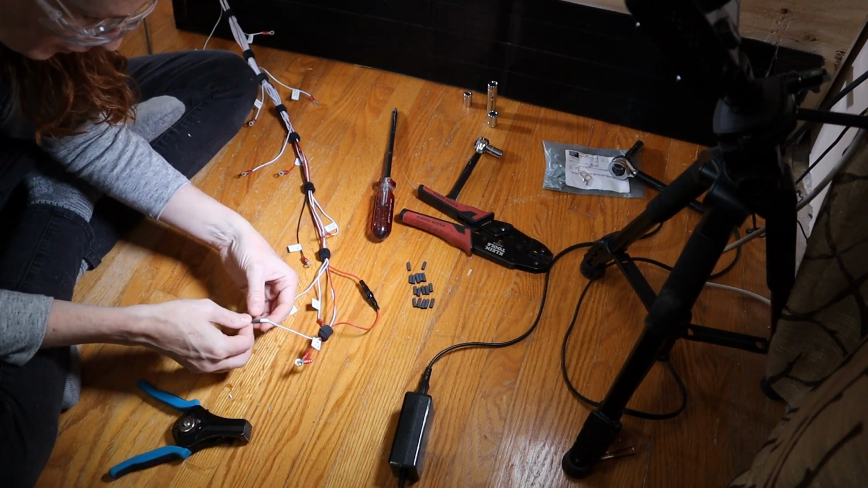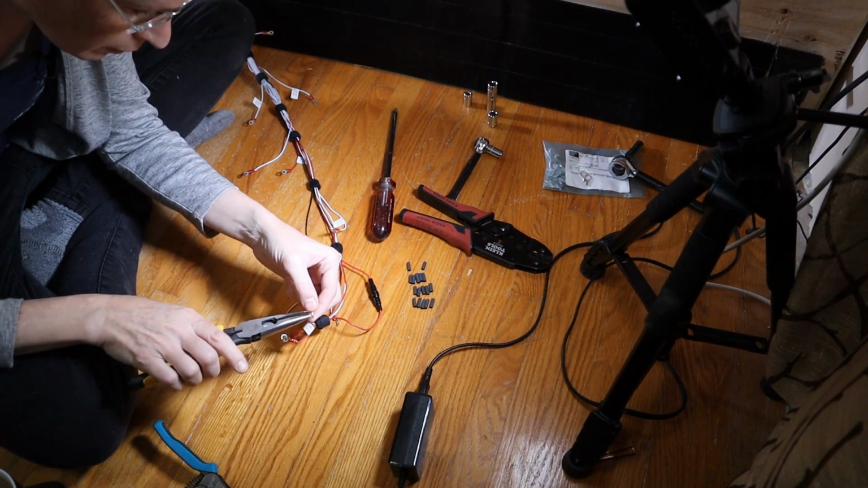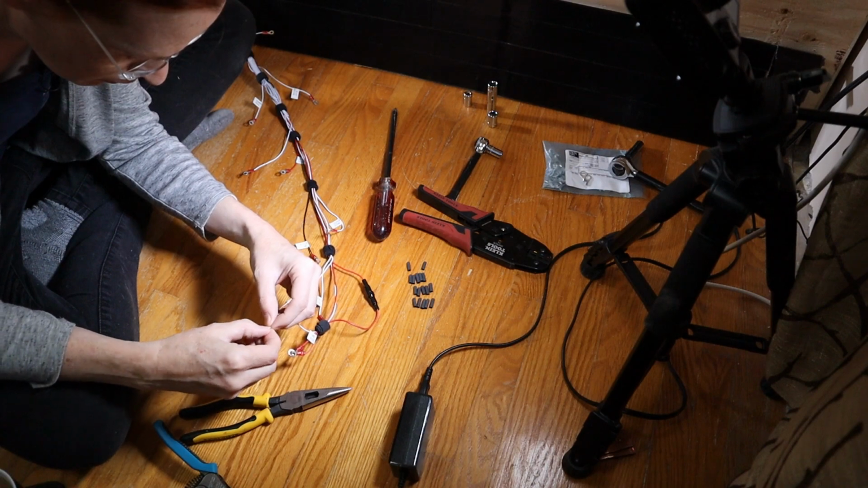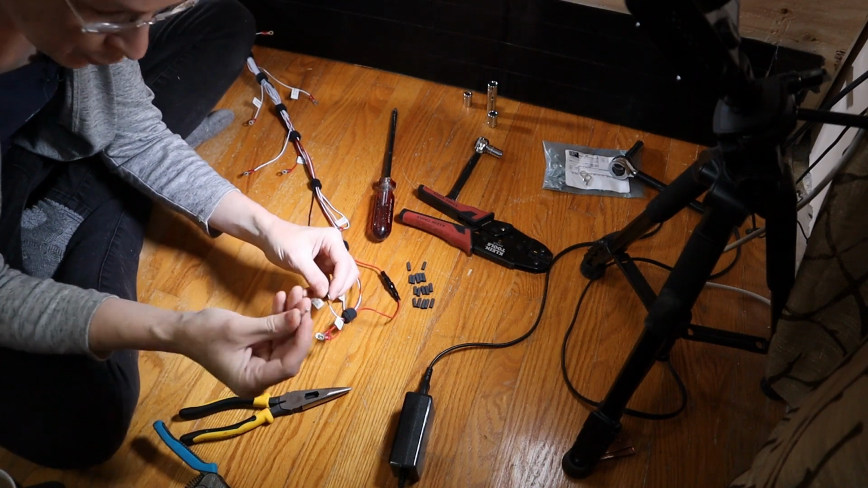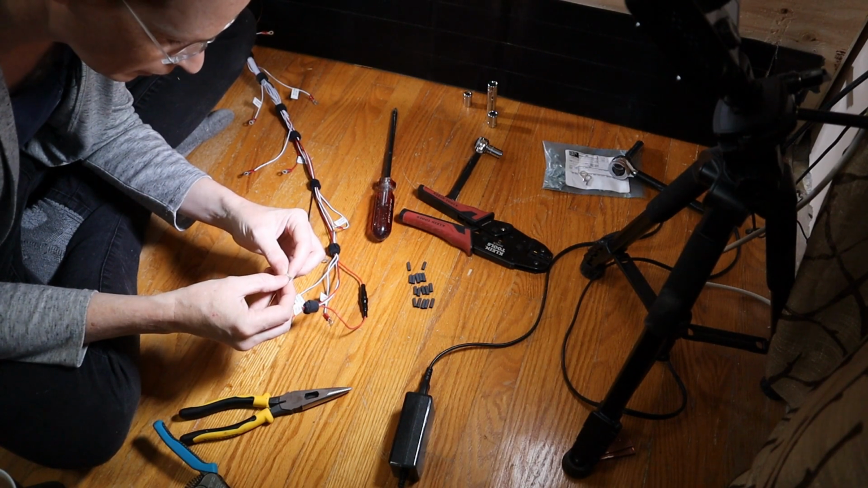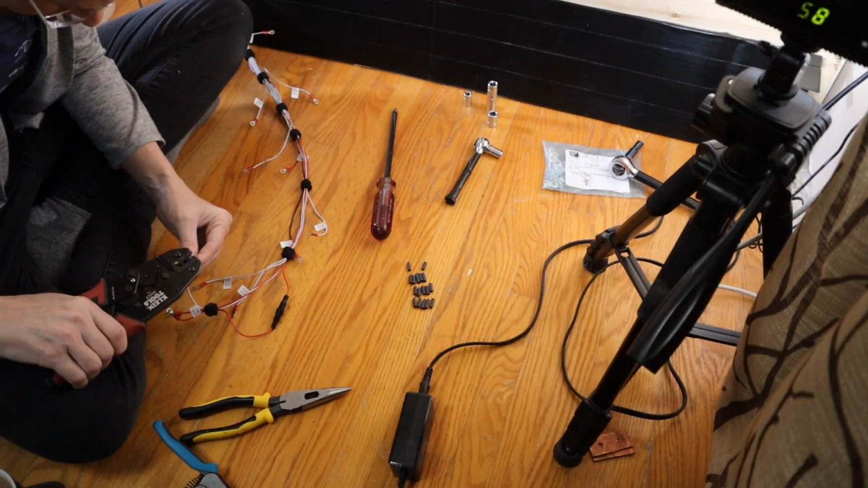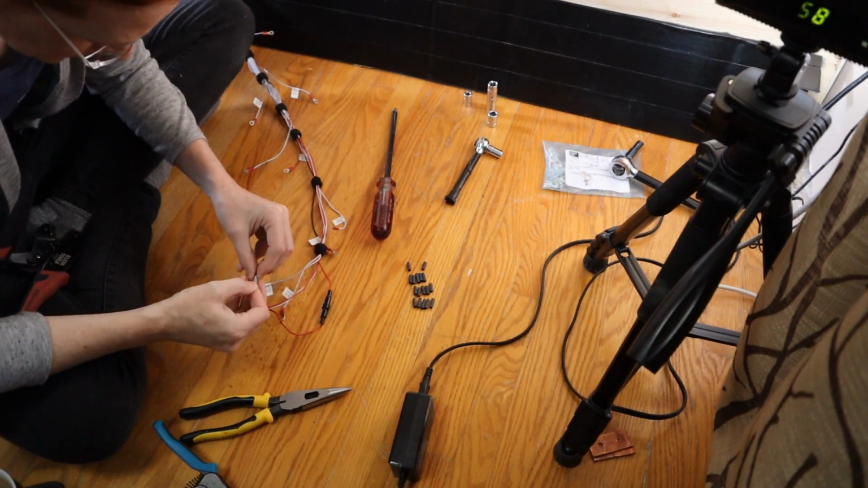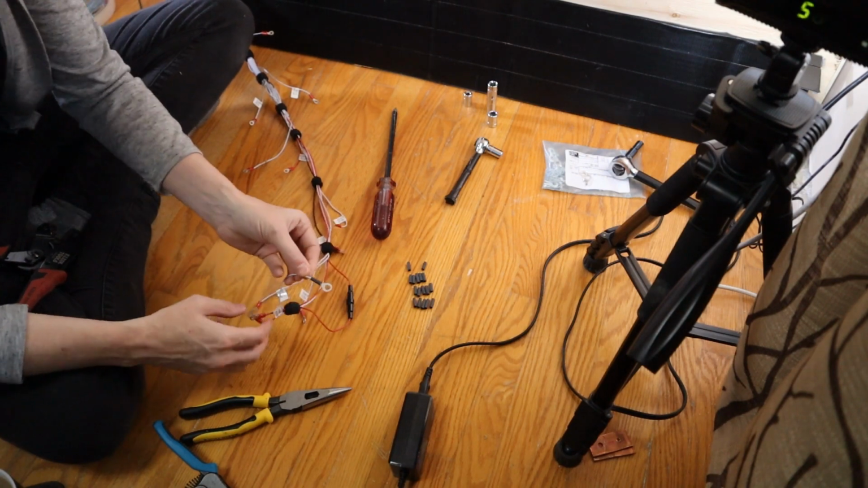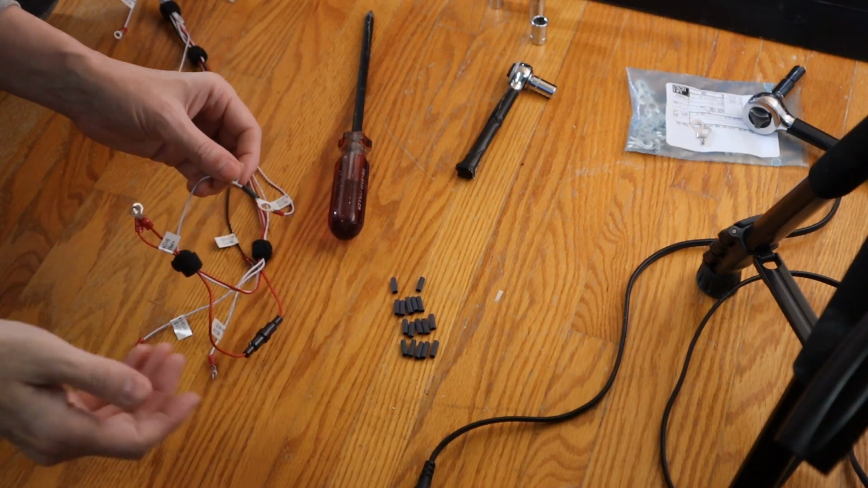You know what? I think I might want to double this up. So I'm just taking this, coming halfway, folding it back, just to give more purchase inside the barrel. Yeah, that feels better. See, it won't fall off. Pull this up. Voila! I know the lighting's not great, but this will actually fit over the terminal of the battery.